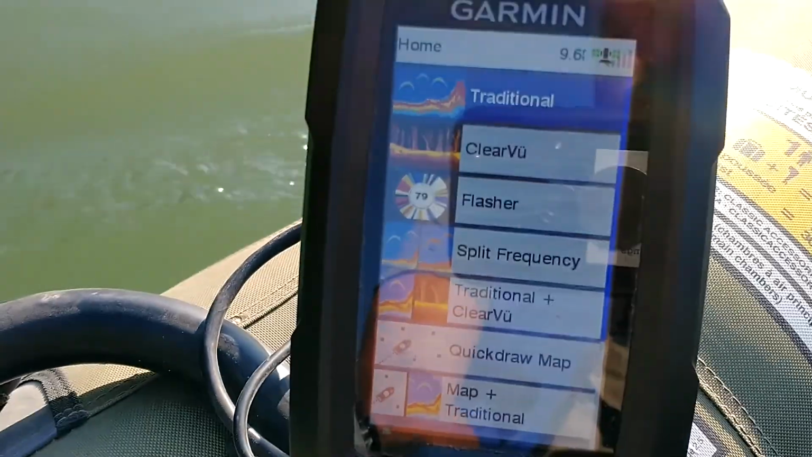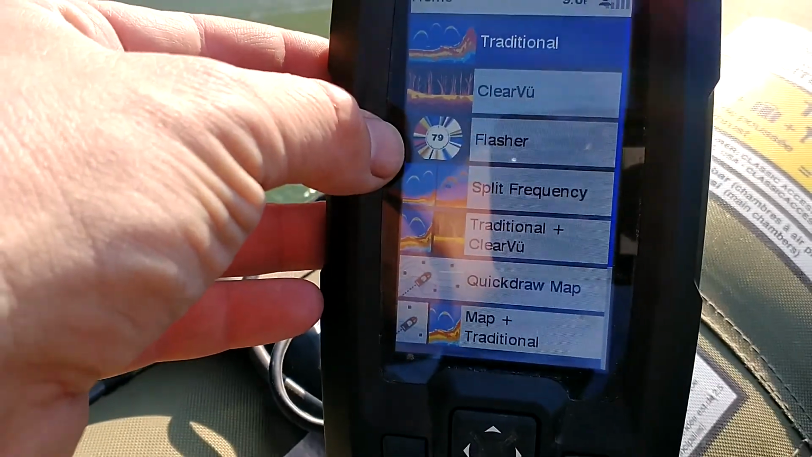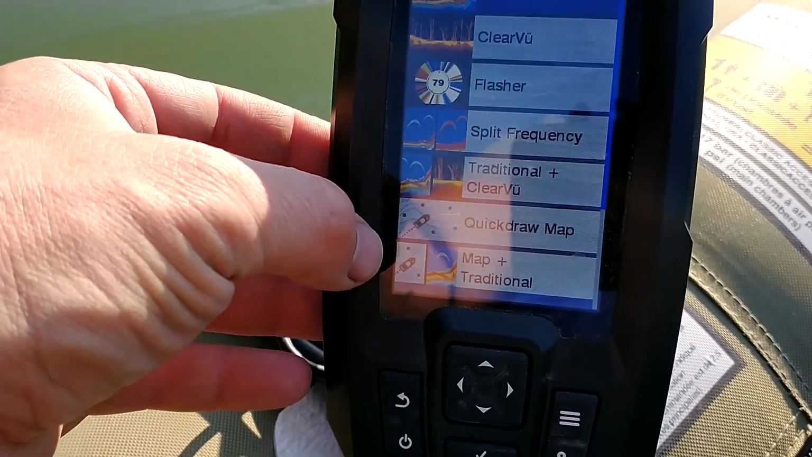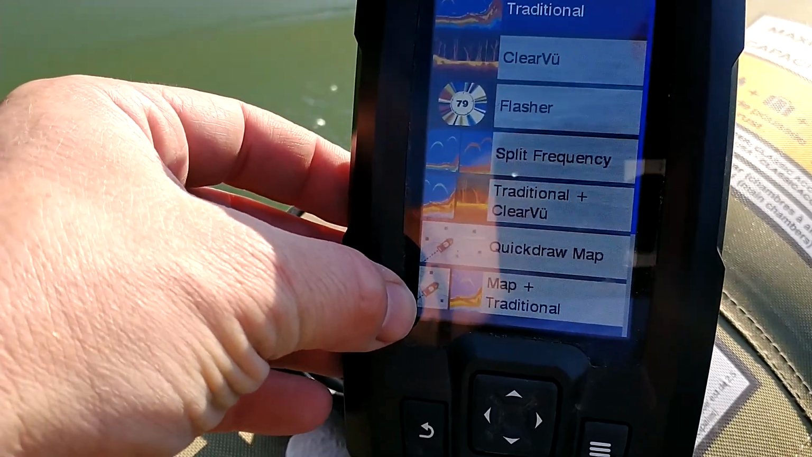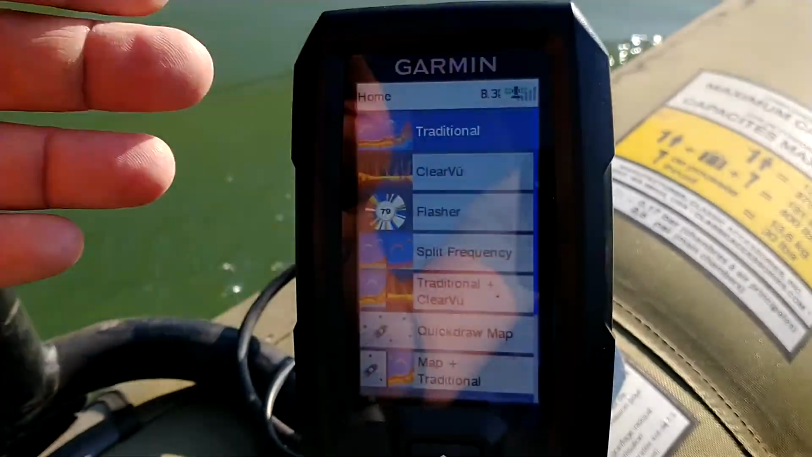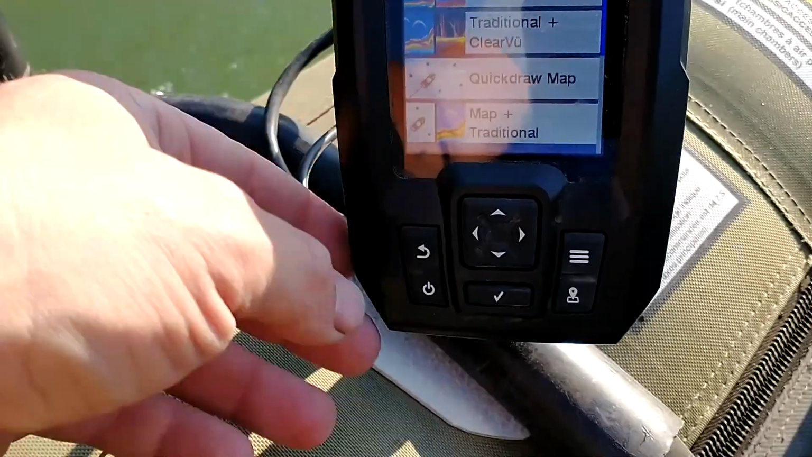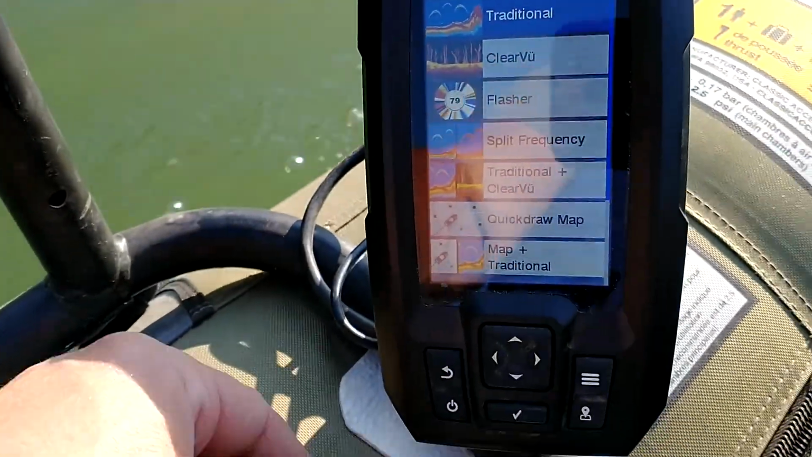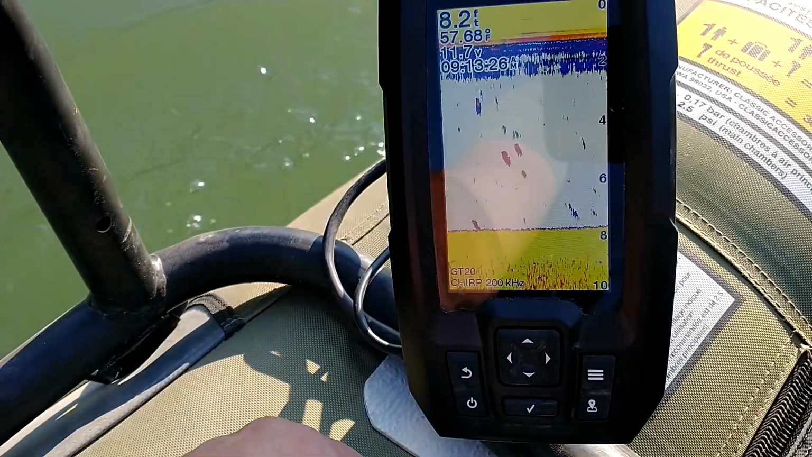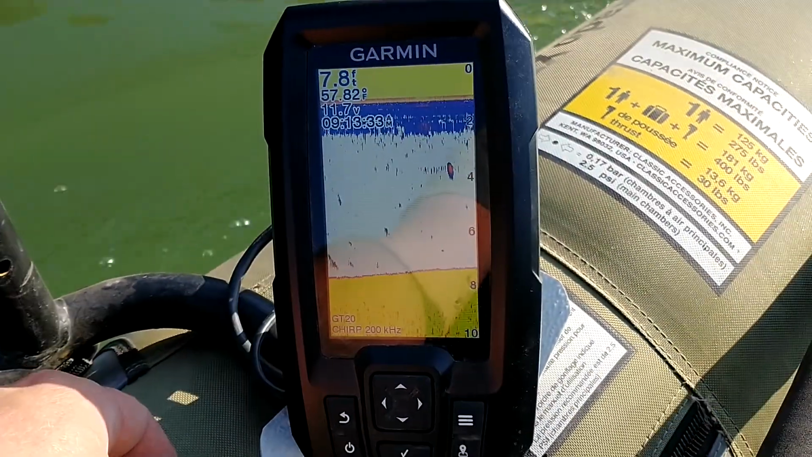When you turn it on, it'll say traditional, clear view, flasher, split frequency, traditional, clear view, quick draw map, map, and traditional. What this means is it's just taking the screen and splitting it or not splitting it however you want. If you hit the traditional, it's not a touch screen, so you've got to actually go old school, hitting buttons. If you hit that traditional, it just gives you a full screen of what's below.